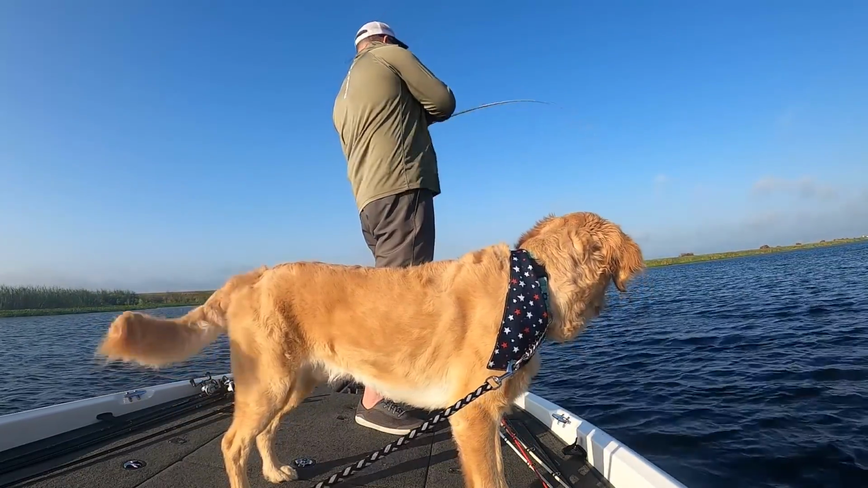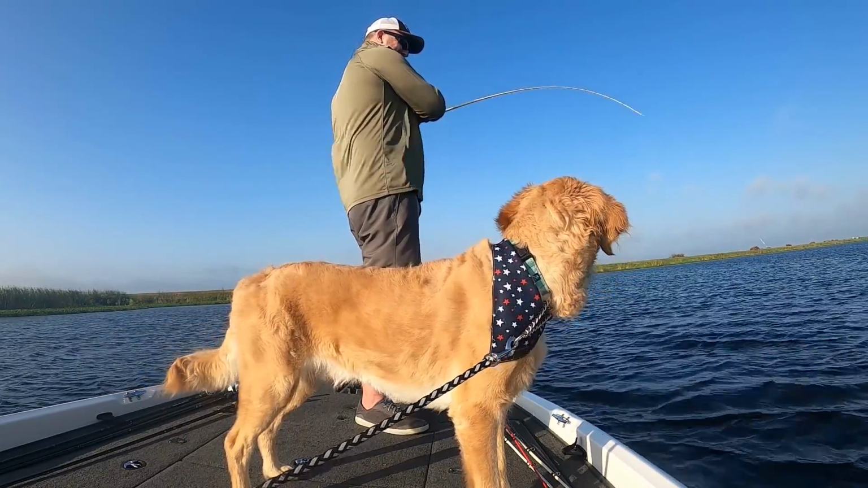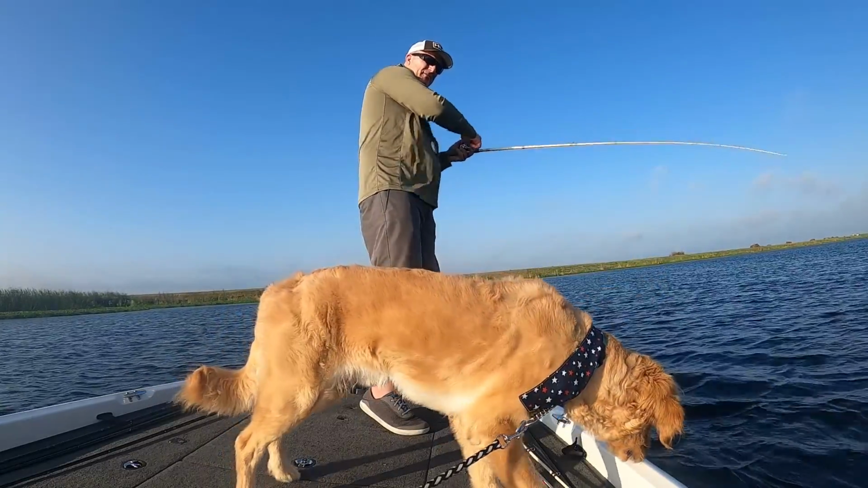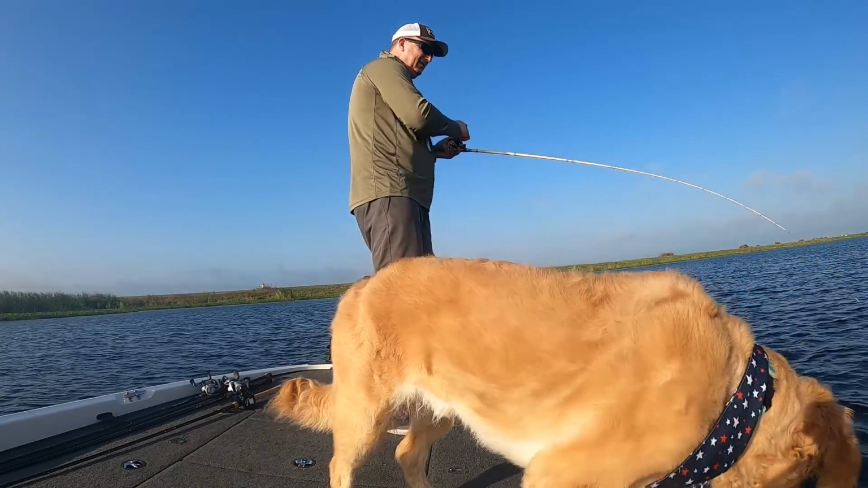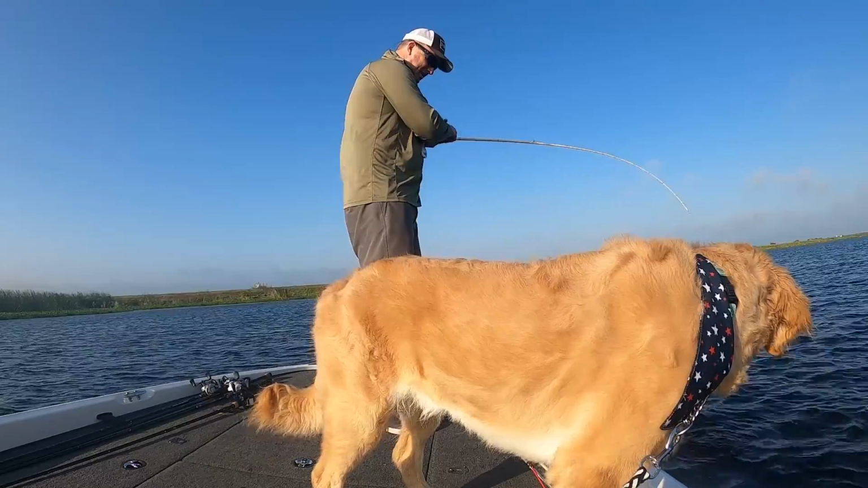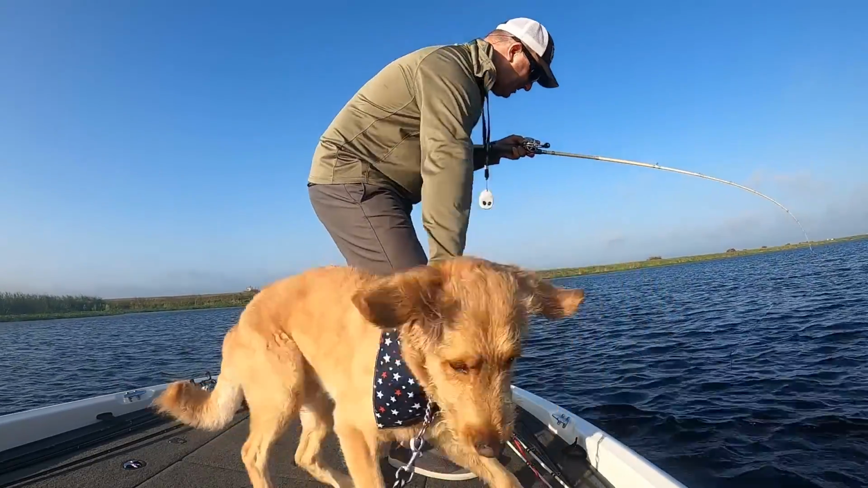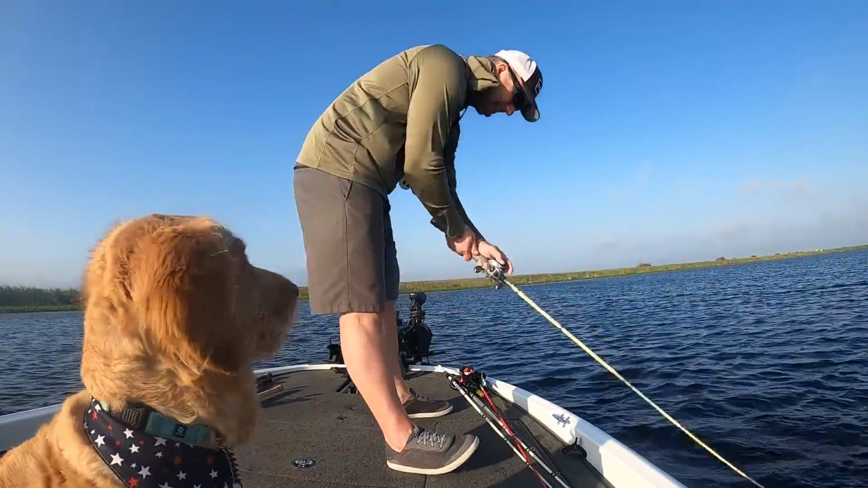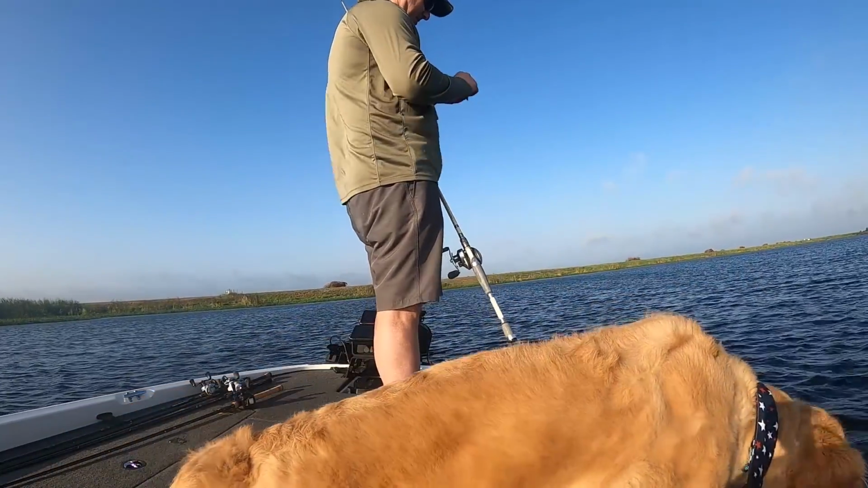That's a good fish, y'all. I don't think he's as big as I'm playing him, but he's still decent. Just trying not to take a chance here. Watch out, watch out, watch out. Oh, God! You gotta be kidding me.